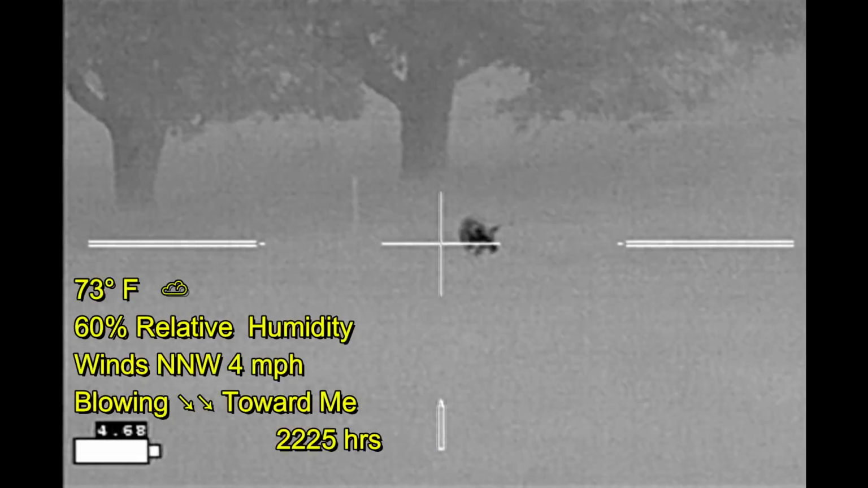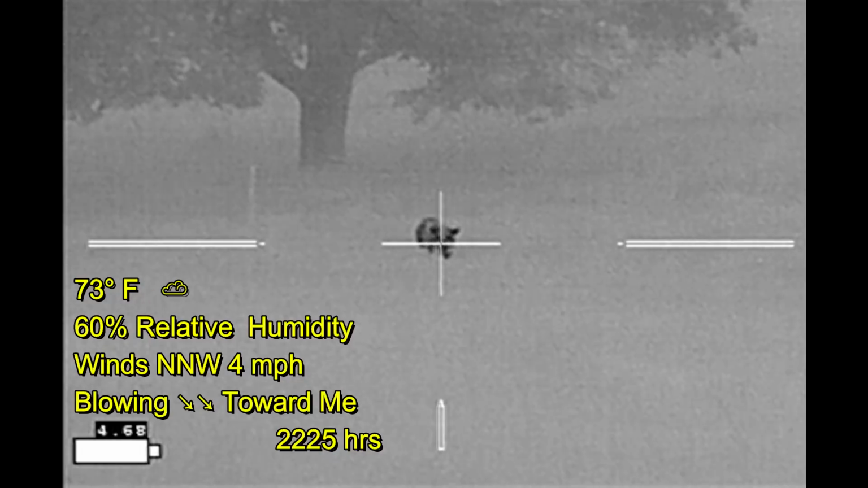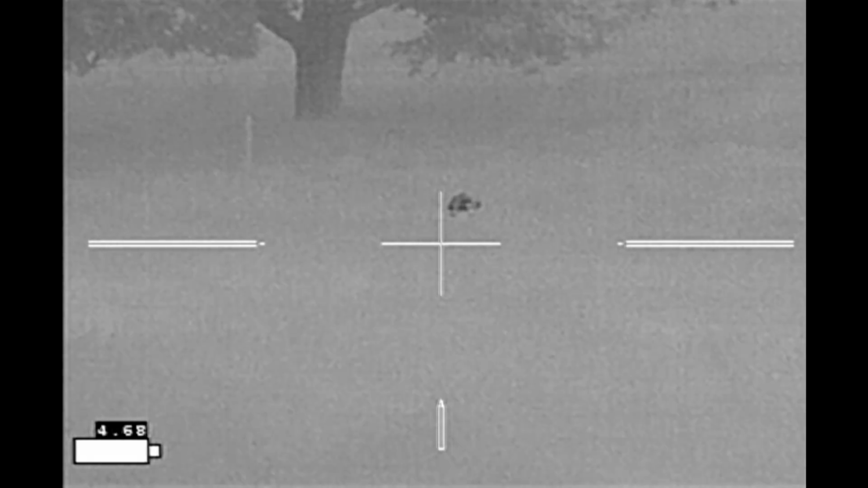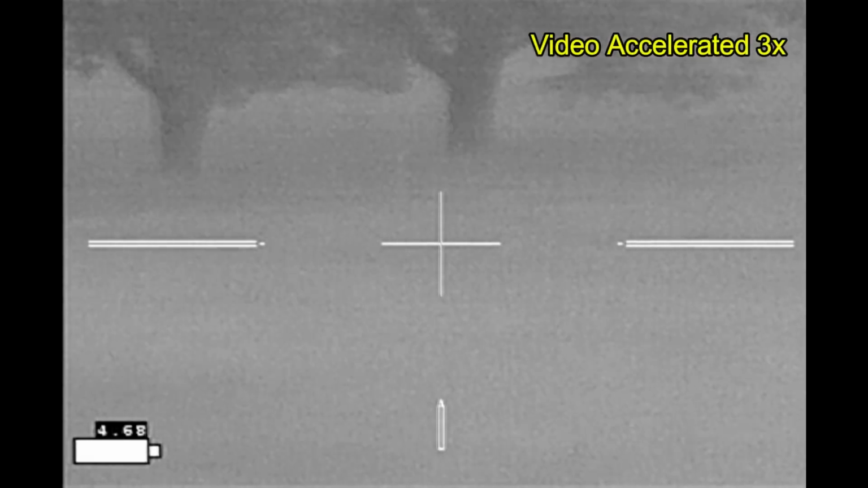But shortly thereafter, this hog came in. He's actually on the other side of the fence. The wind's blowing towards me. The hog's walking in my direction, so I'm just going to wait and let him come in closer. And then he disappears in a low spot.